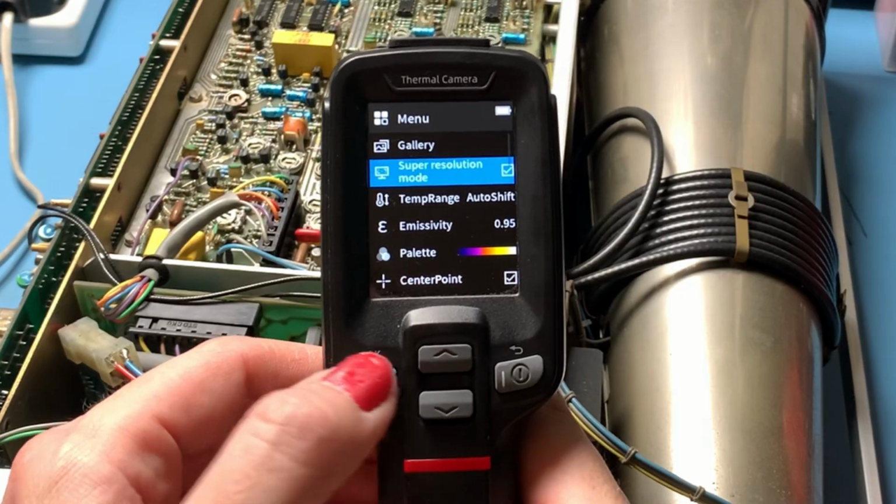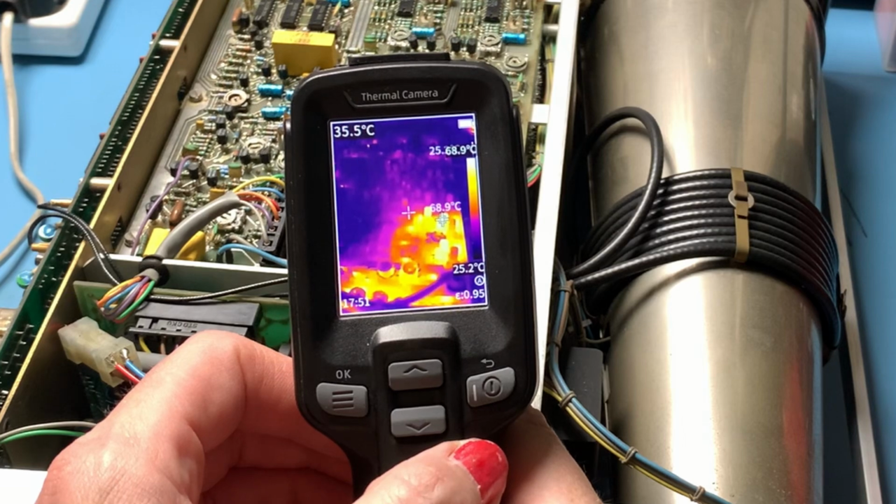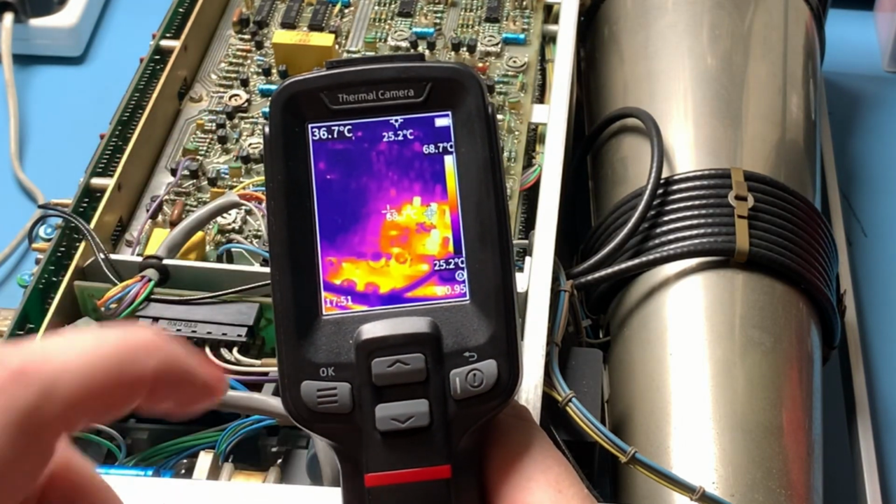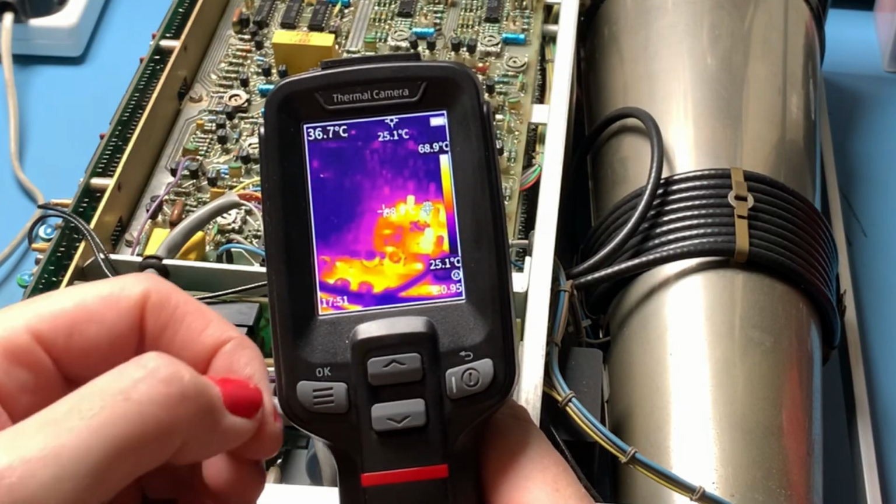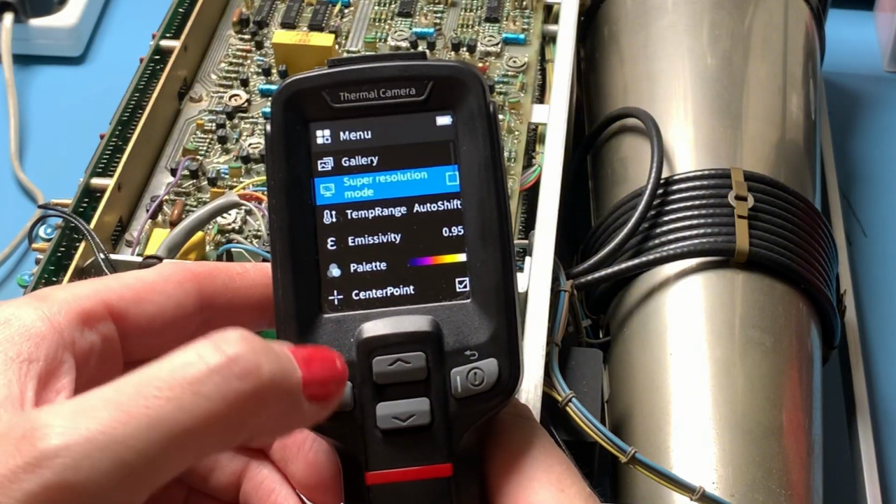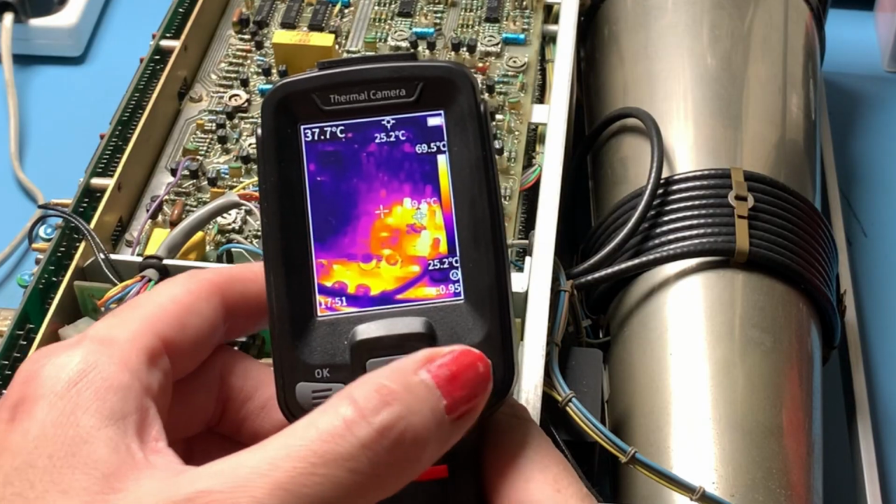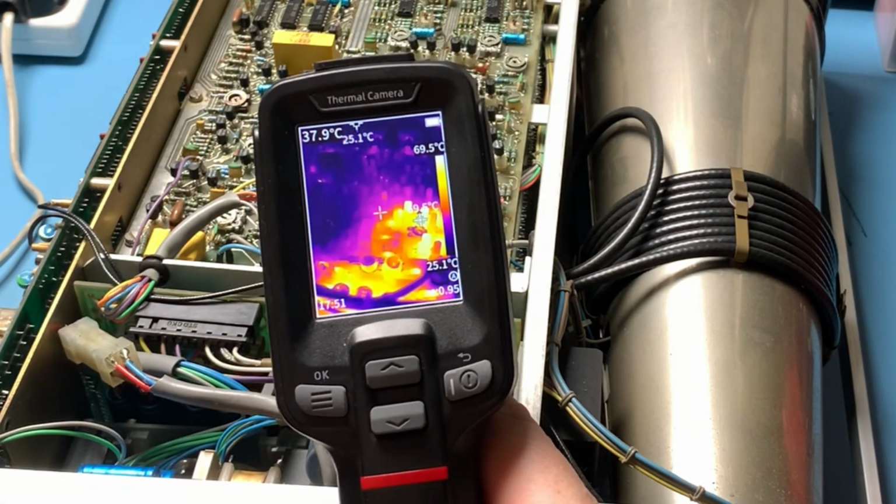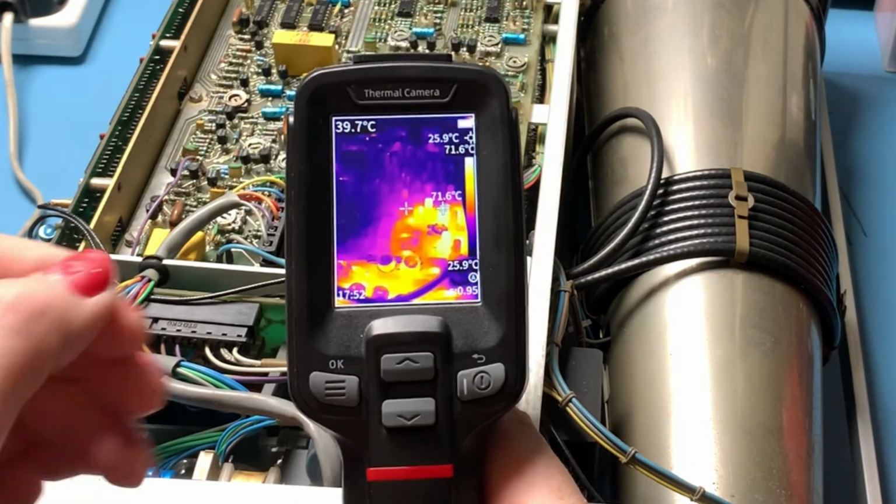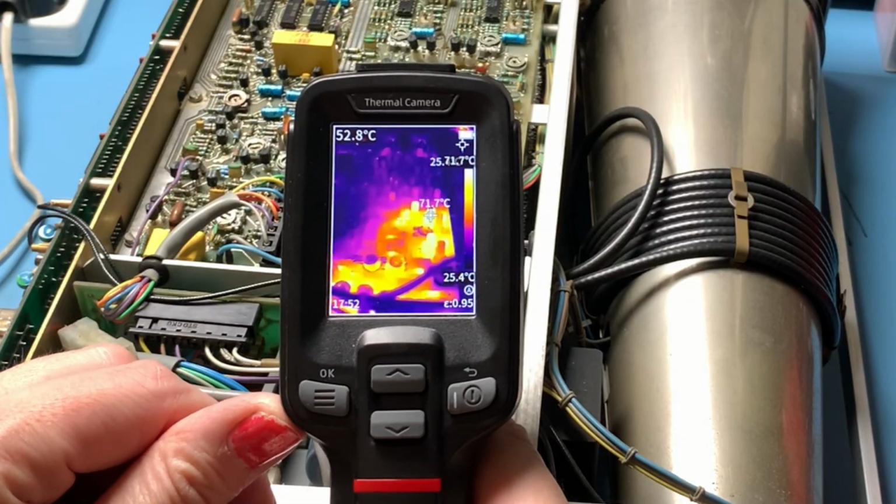Right, so you can see if I go in and turn off the super resolution mode and come back, look at these capacitors down here. You can see they're a little bit out of focus, quite soft focus, aren't they? So if I don't move the camera and I turn super resolution mode on, you can see that these are much sharper, crisper. You can see the detail in them. So you've got a nice 2.4-inch LCD screen to see the details on.